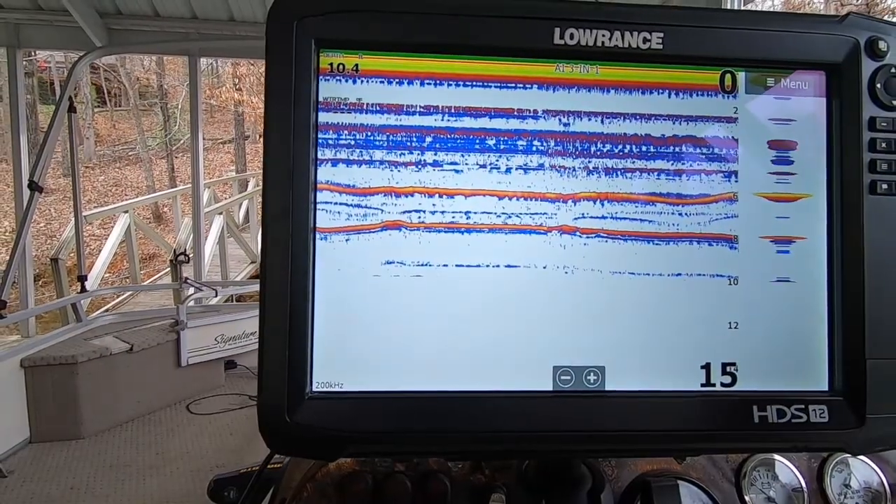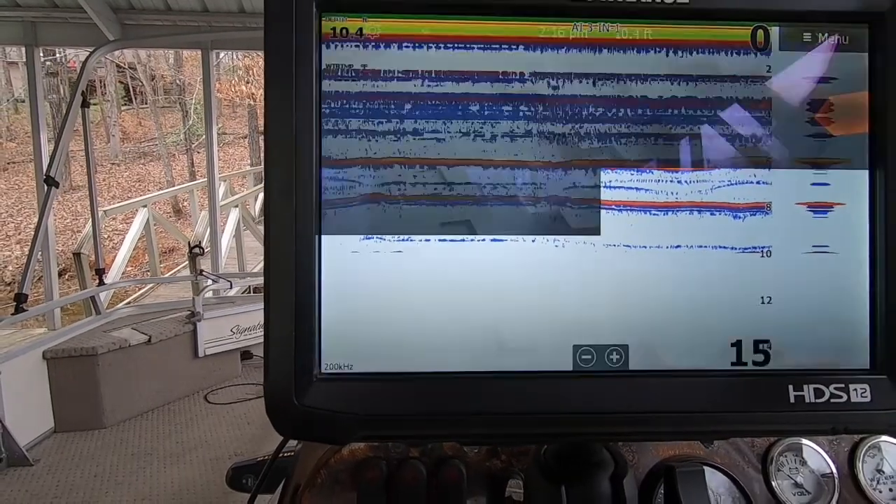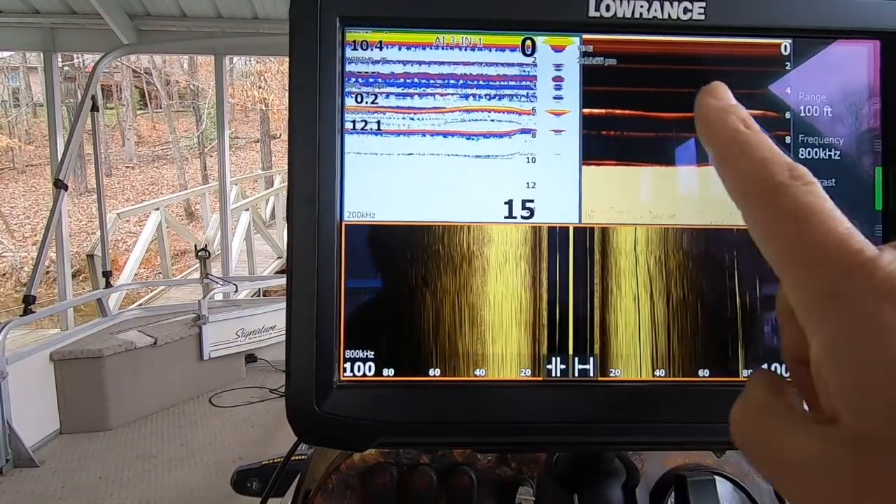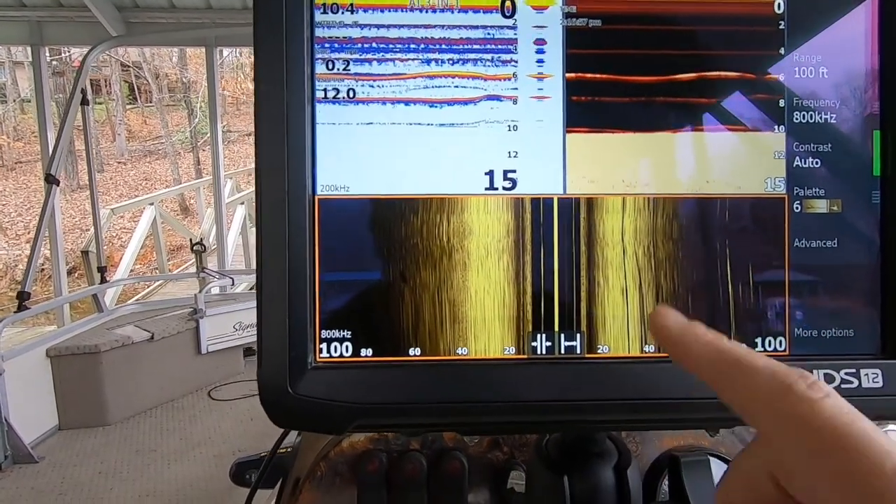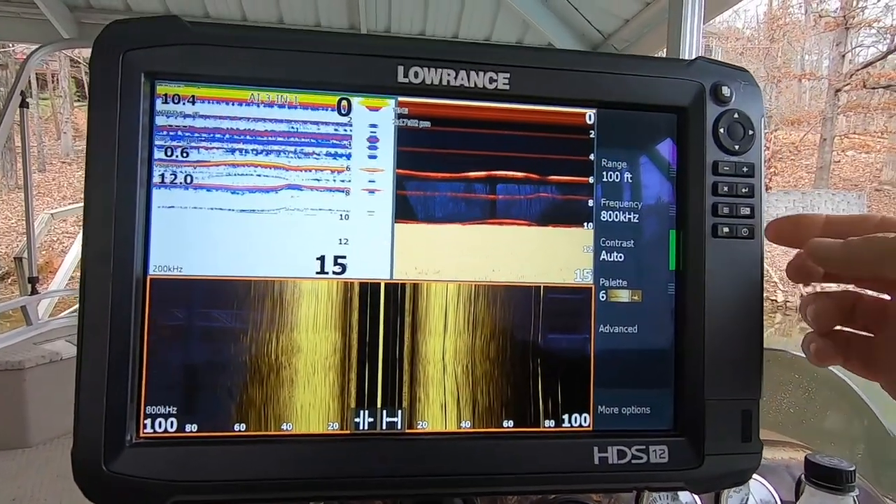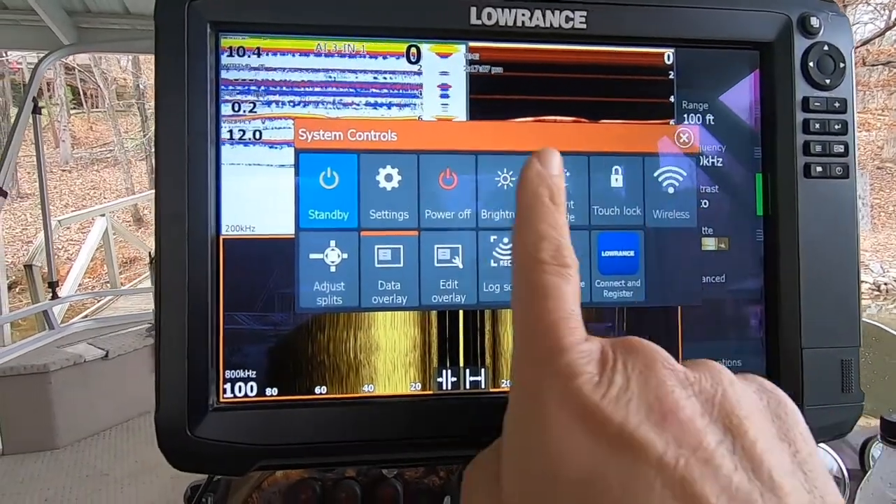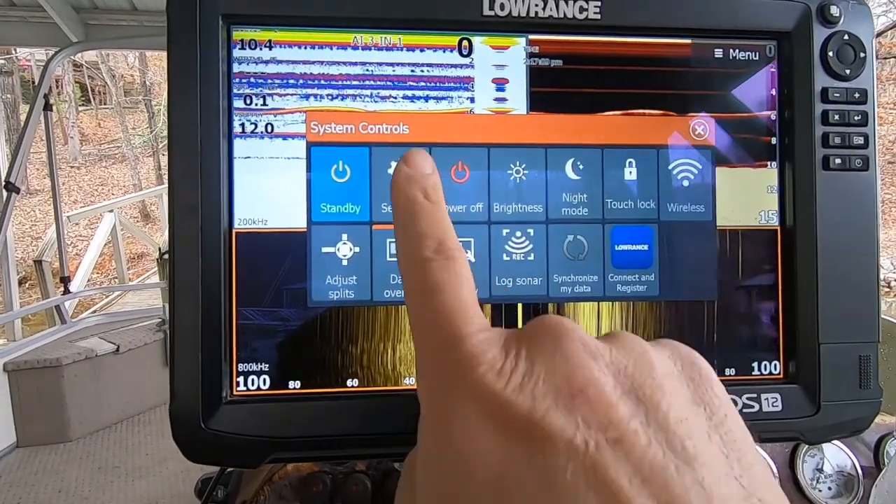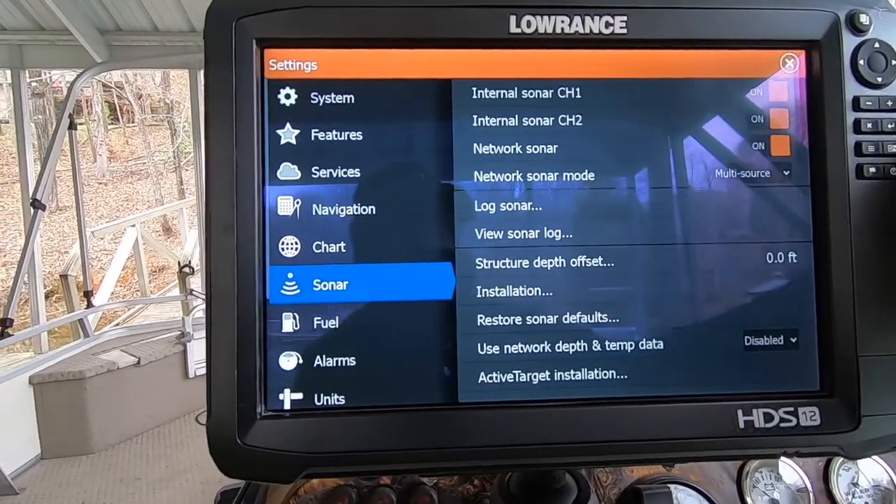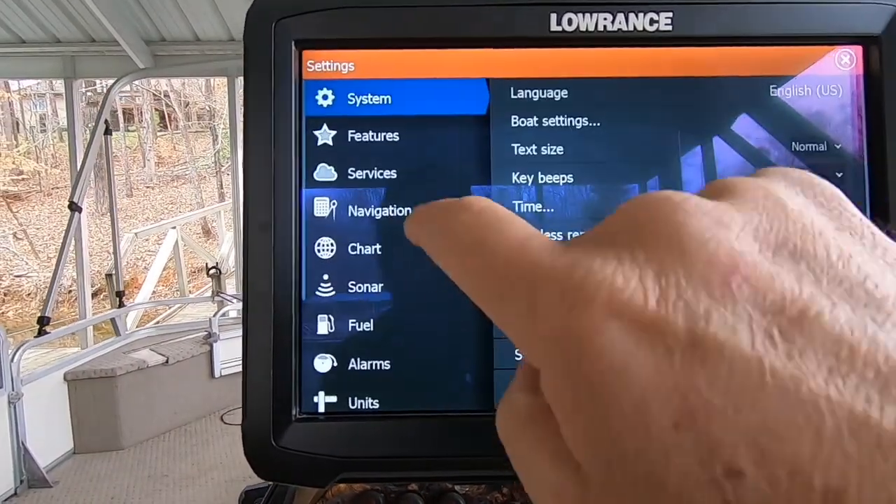If you are on any sonar screen, let's say I got it set up where I've got 2D, my down scan, and my side scan, all you have to do is hit the power button one time, and then you're going to bring up system controls, and then you can go to settings that way. So either one, you can go to the home screen and go to settings that way.